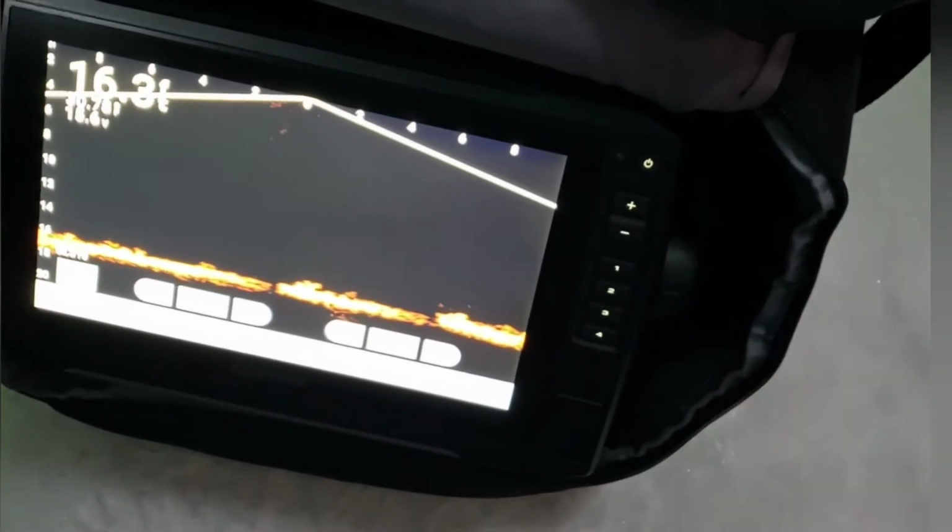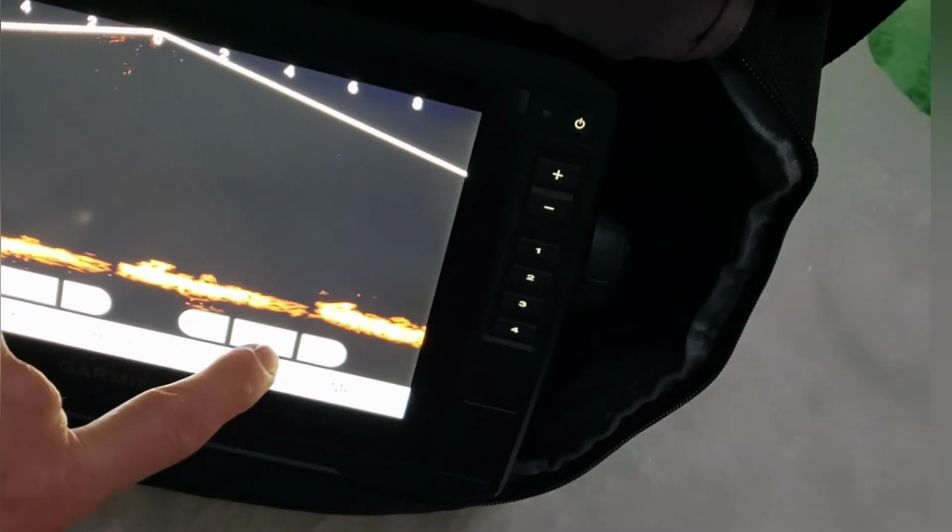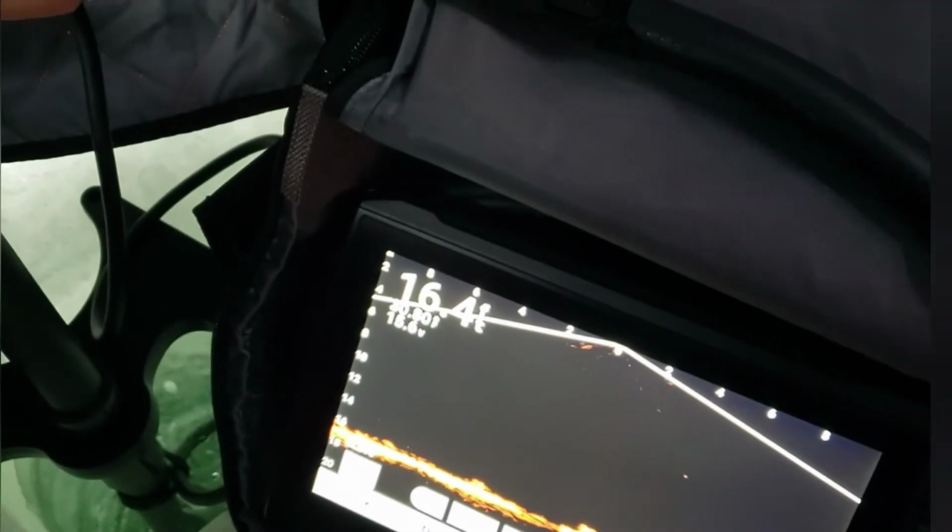But for now I'm going to keep playing around, just see if I can get it cleaned up a little more. I like my gain at 62%. It kind of works for me. And if I pivot the transducer, you can see it change.